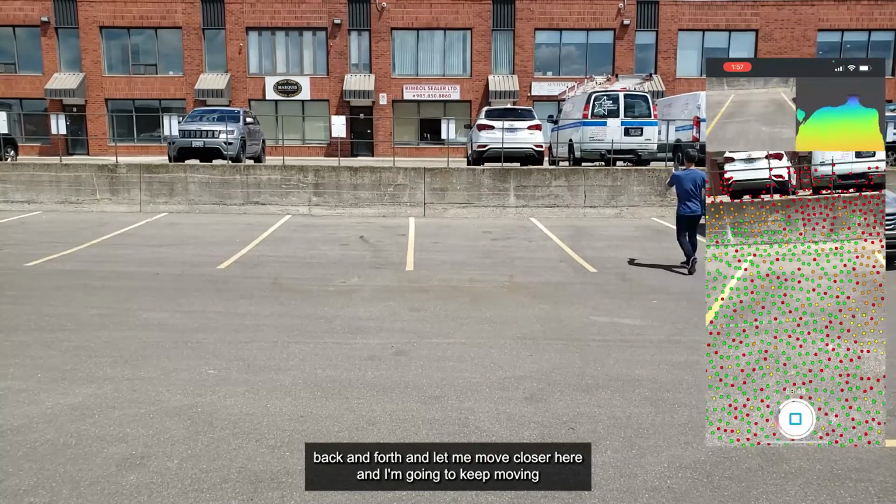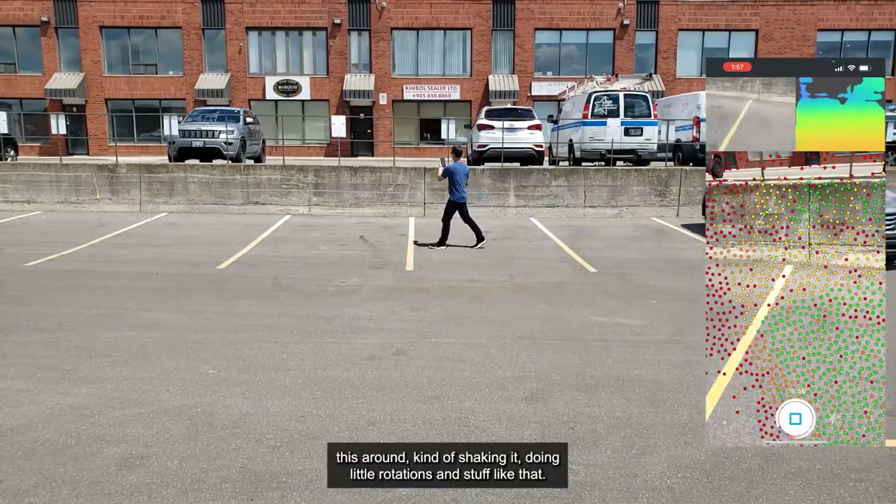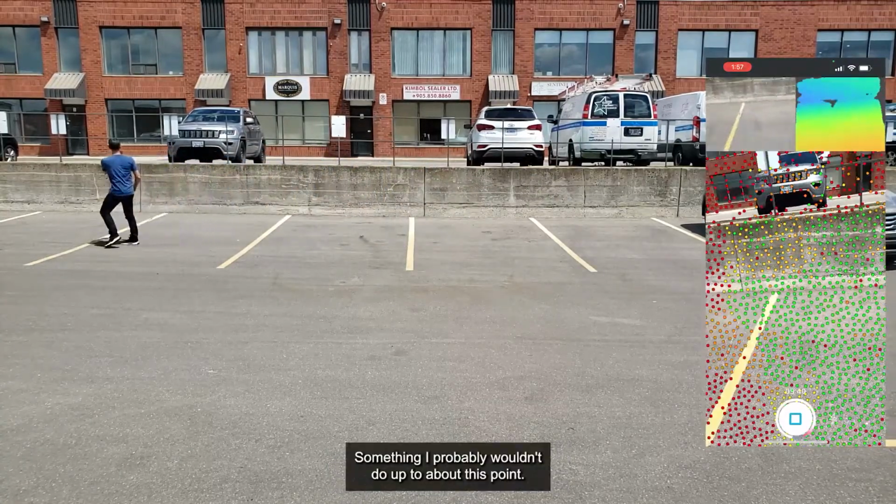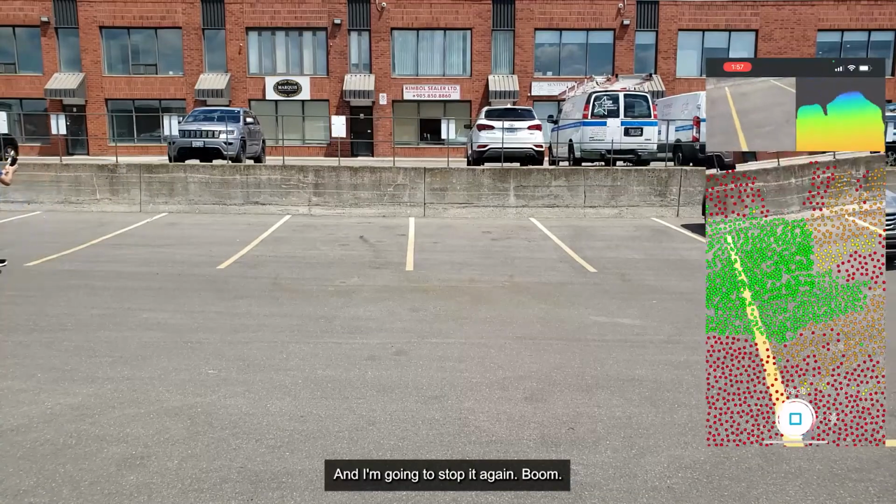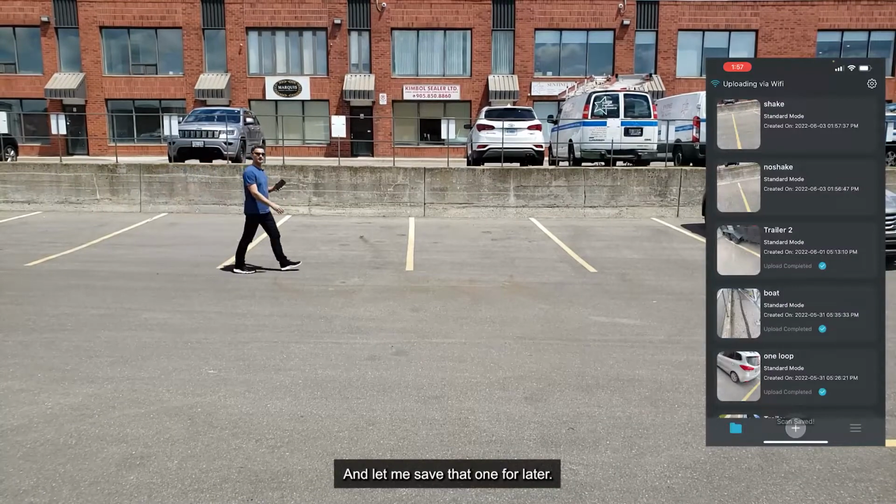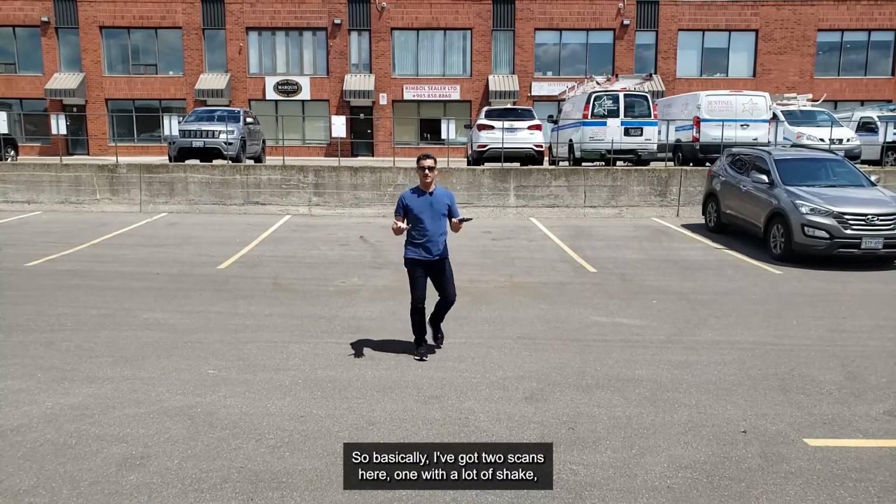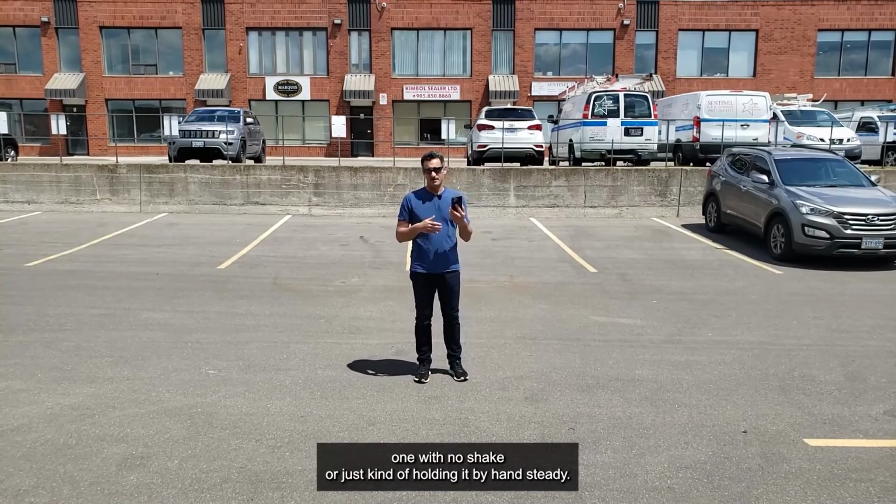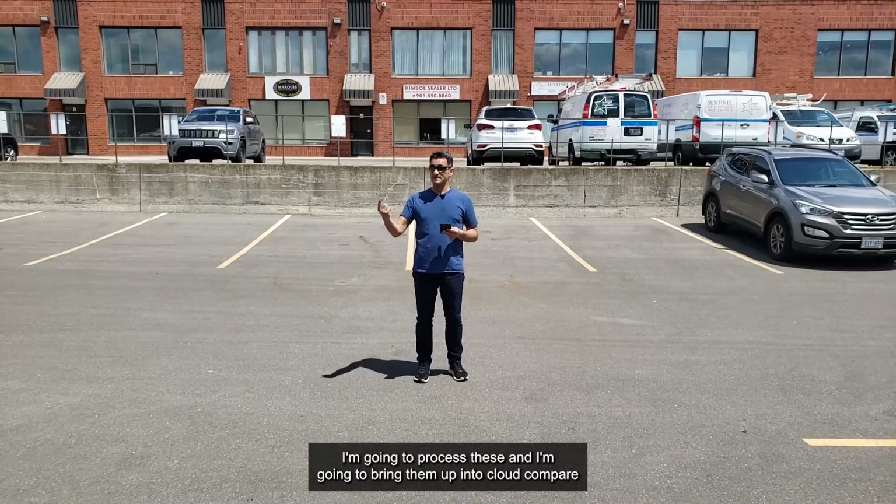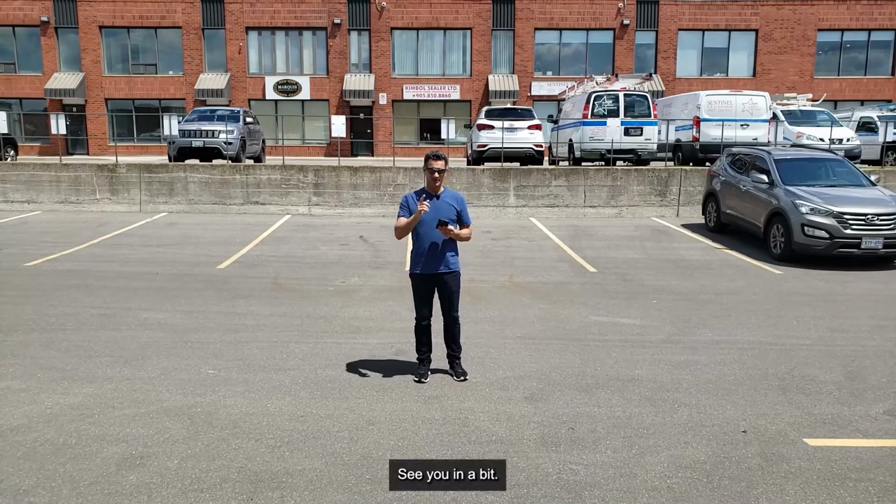Now let me move closer here, and I'm going to keep moving this around, shaking it, doing little rotations and stuff like that, something I probably wouldn't do, up to about this point. And I'm going to stop it again. Boom, there we go, and let me save that one for later. So basically I've got two scans here, one with a lot of shake, and one with no shake, just held steady by hand. I'm going to process these, then bring them up into Cloud Compare, and we'll be able to see the difference between the two. See you in a bit.